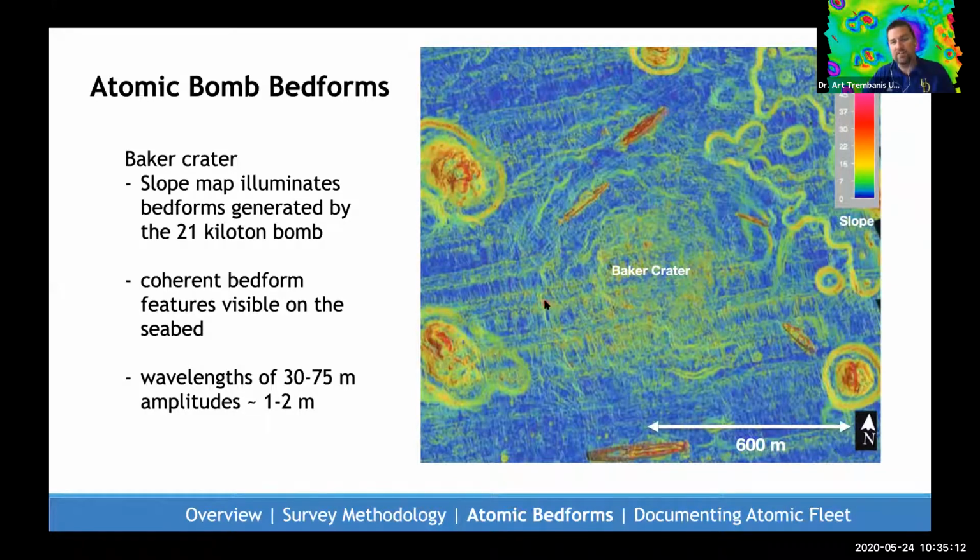And this was an astounding discovery for us because this let us see that there are these completely unexpected, clearly concentric and coherent bed forms that are associated with the Baker crater. So we're actually seeing a snapshot, a frozen moment from 1946 from that testing that shows us the distortions to the seabed that were caused by that testing.